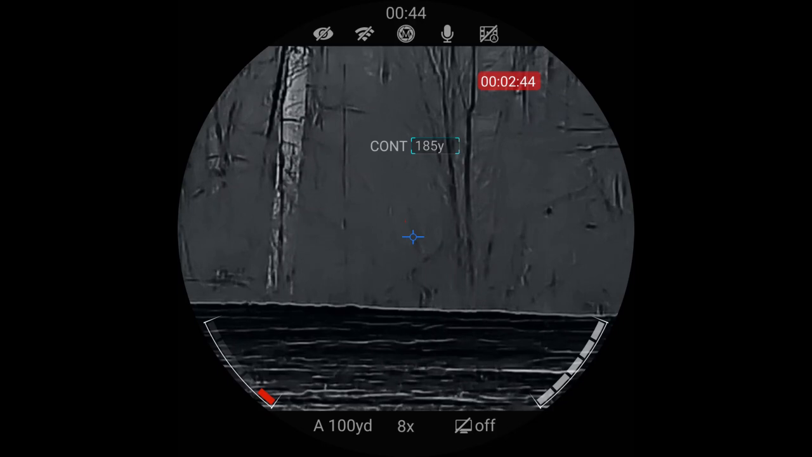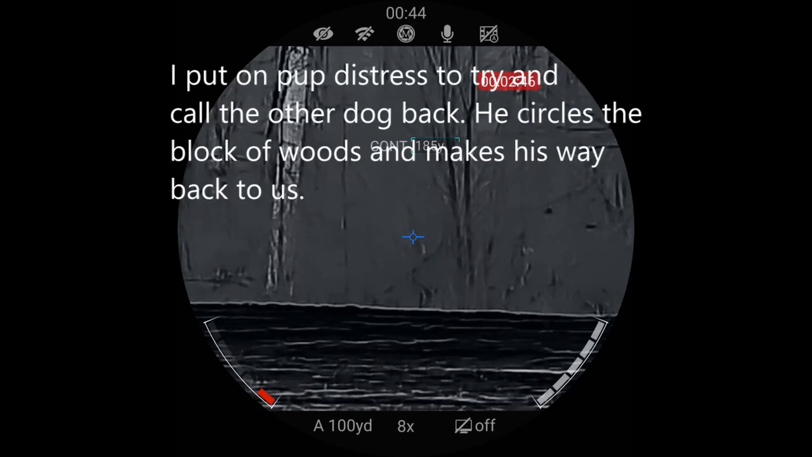This one was standing right here in the ditch. That's why I was saying just hold still, because if we can get that other one to come in, we can do it through the door. It ran.